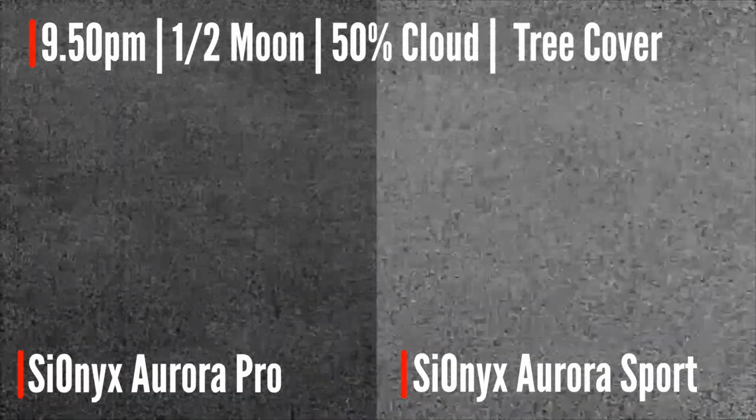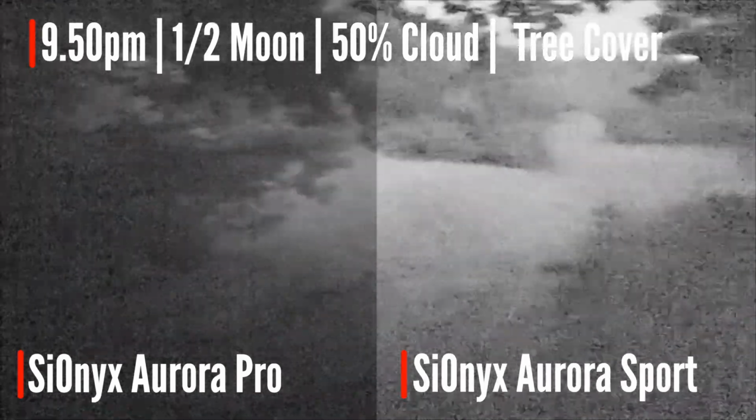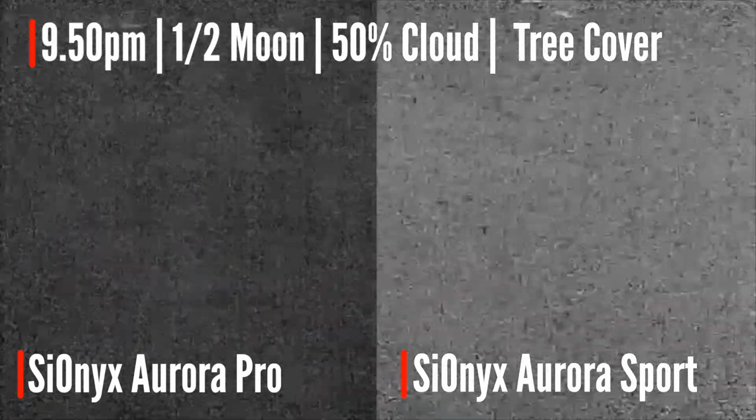This is our normal second location. Under the trees. We're in night mode in grayscale. Pro is definitely performing significantly better than the Sport. Quite a lot of grain.